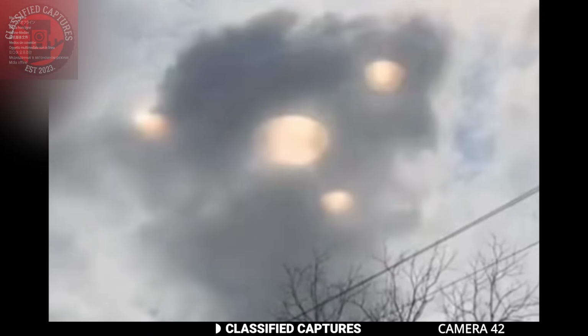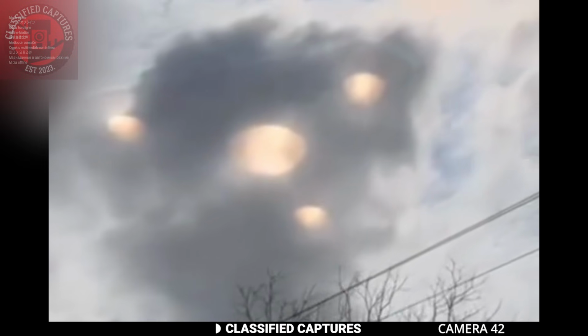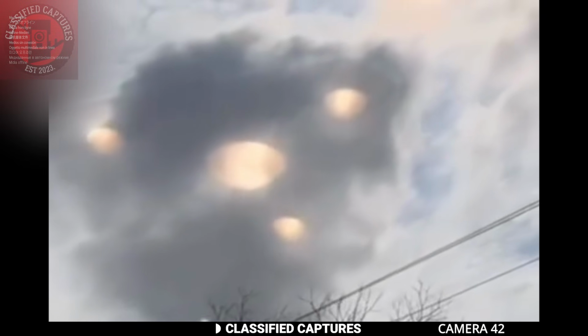In the footage, you can see a dark patch in the clouds, but that isn't just an ordinary shadow or cloud formation. Within this dark patch, there are round orbs. The most intriguing part is the arrangement. There's a large orb in the center, with 3 smaller orbs positioned around it in a triangular shape. It's the kind of thing that immediately makes you think of UFOs and extraterrestrial encounters.